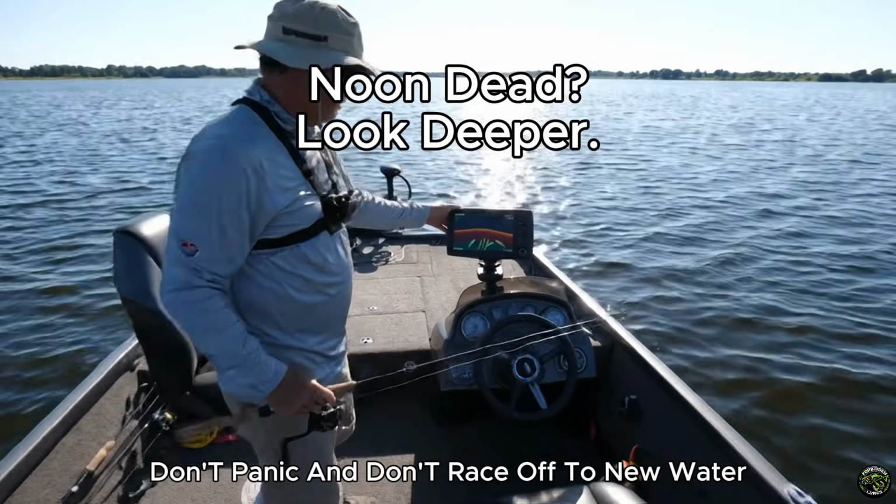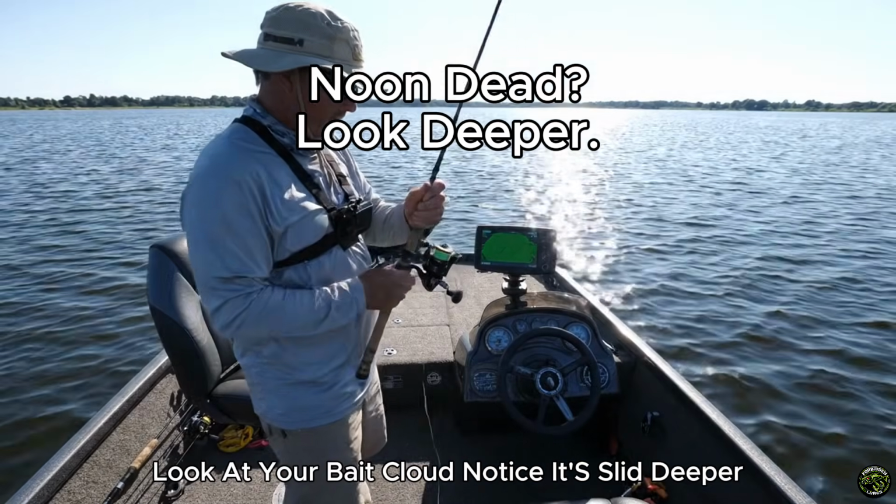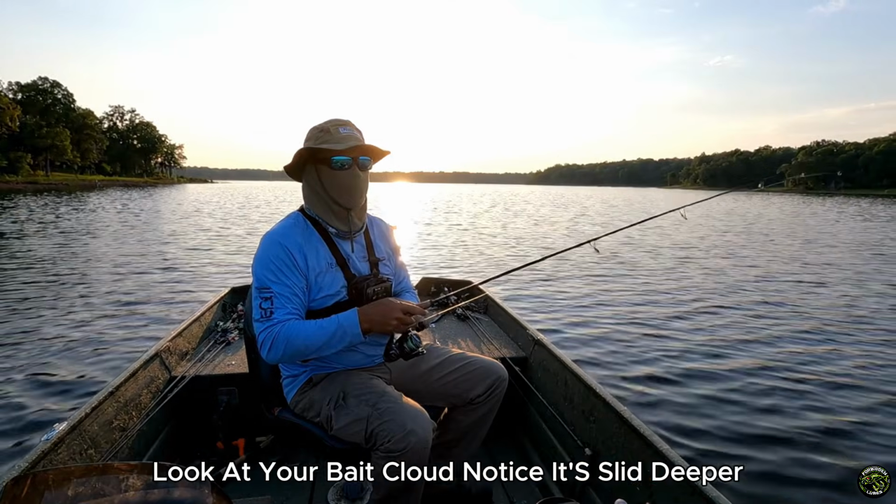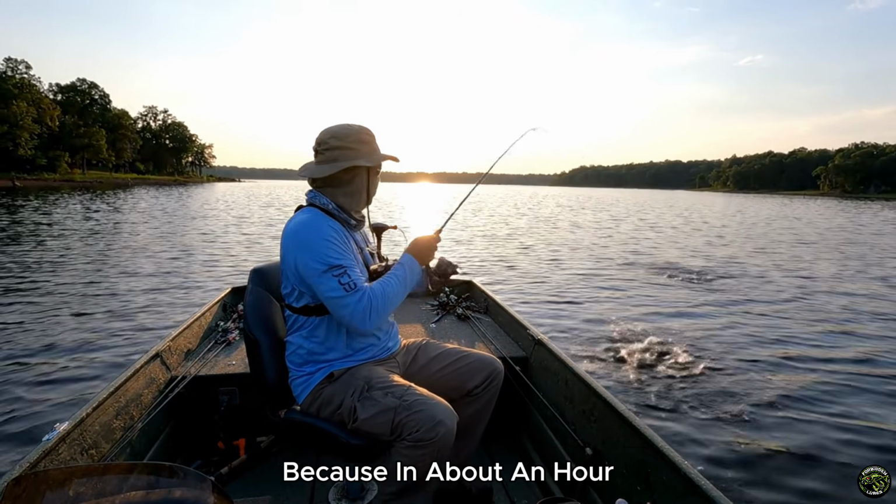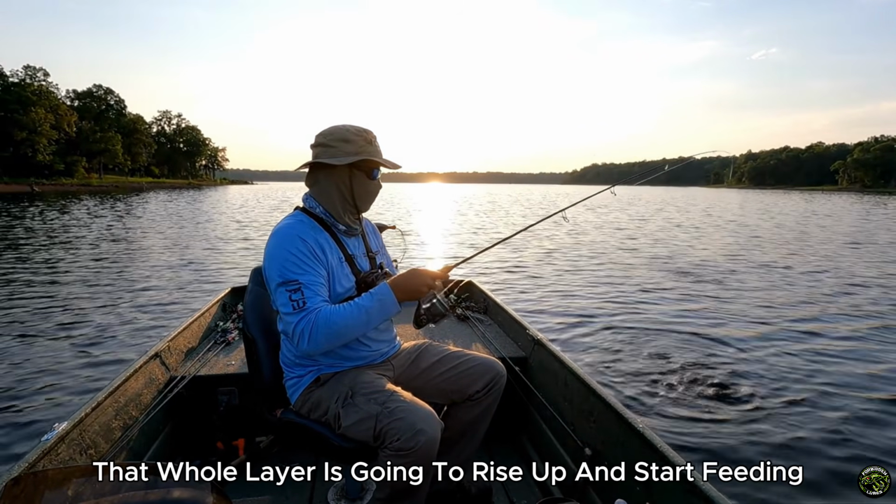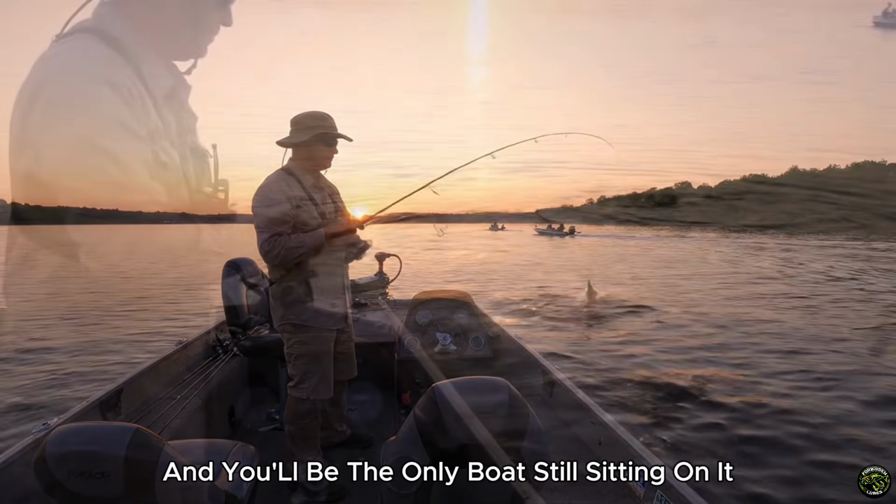Next time that reliable spot goes dead at noon, don't panic and don't race off to new water. Look at your bait cloud, notice it slid deeper, drop down to meet it, and then wait for the shade to touch the water, because in about an hour that whole layer is going to rise up and start feeding, and you'll be the only boat still sitting on it.